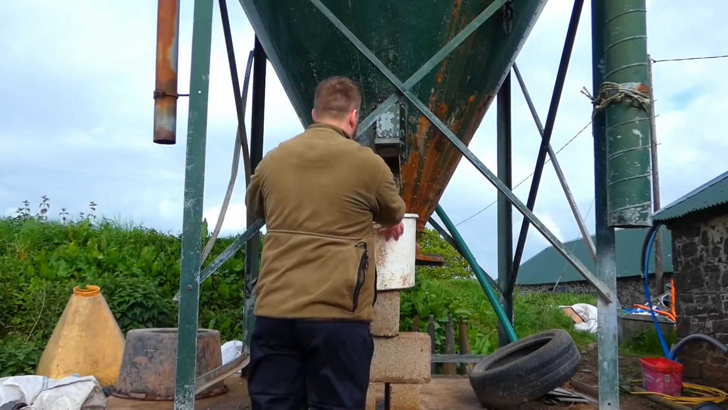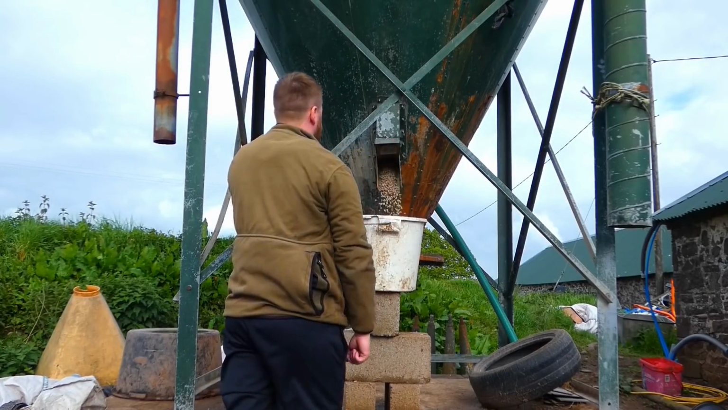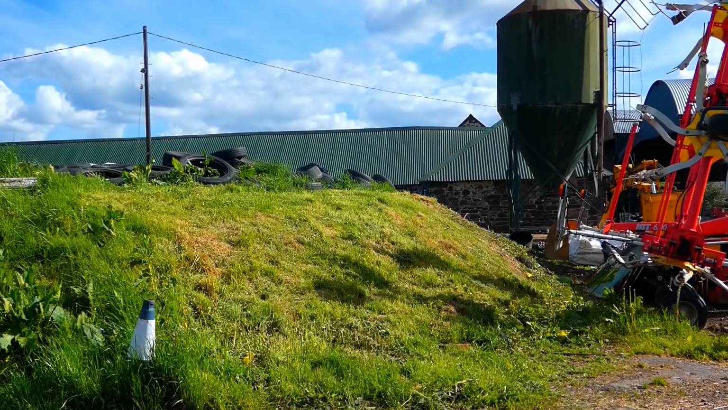The main spot for the rats was around the food source, but the grass was too long, giving them the perfect place to hide. But not today, suckers. We decided to call back with a grass trimmer to stop them from hiding.